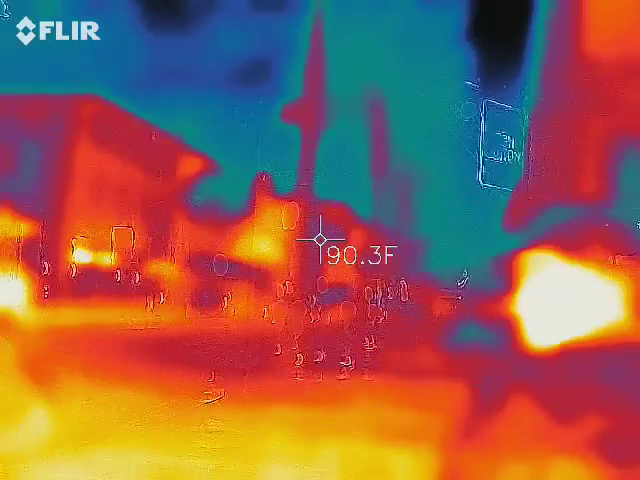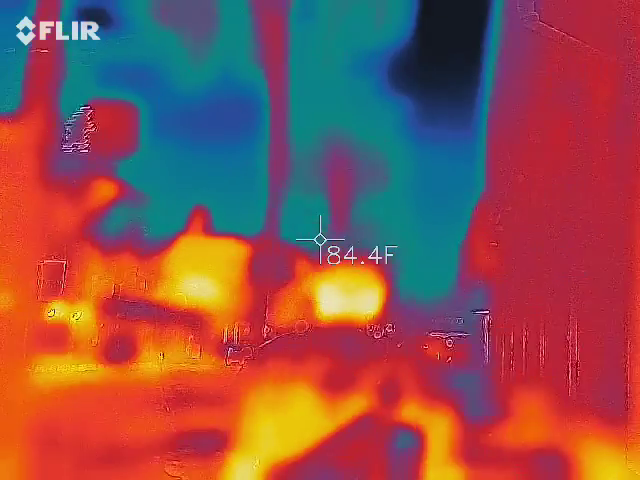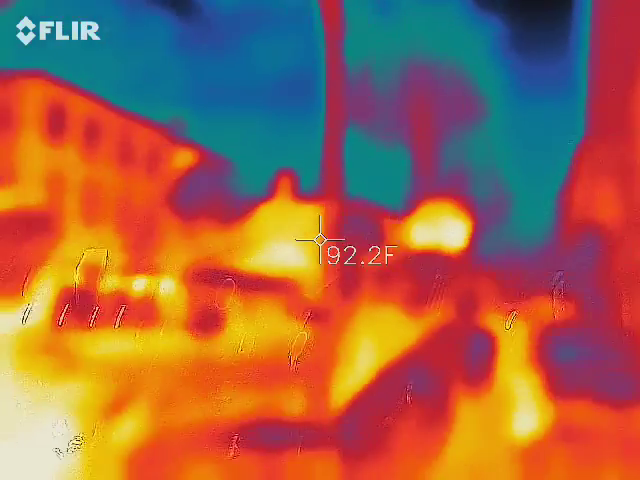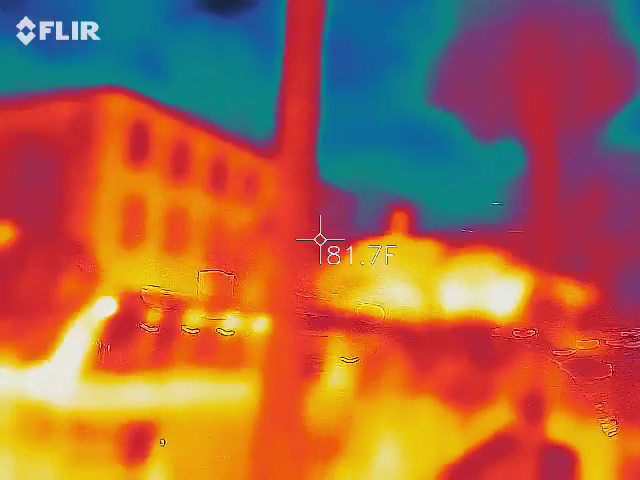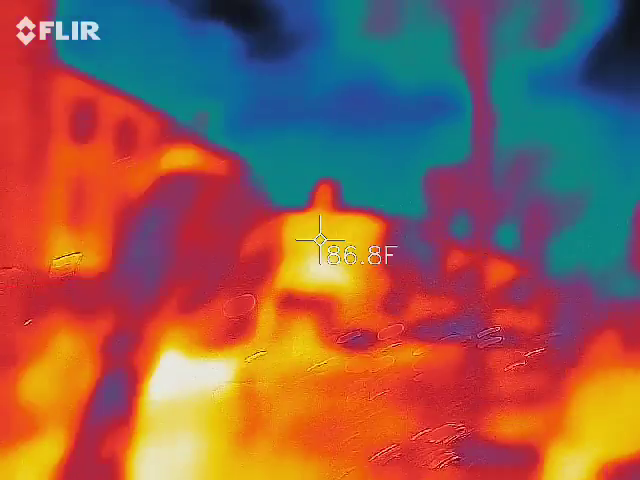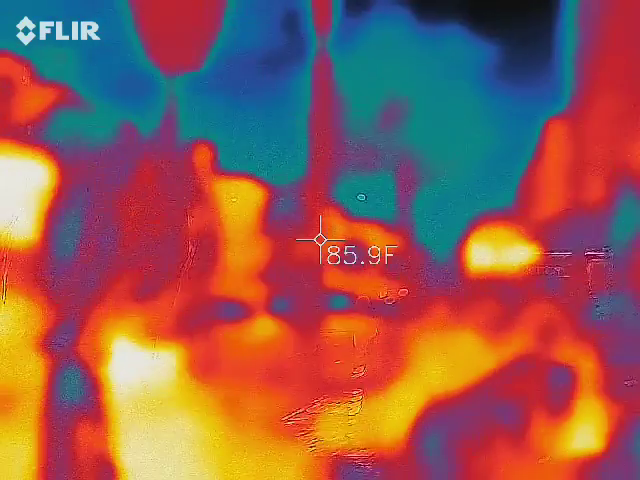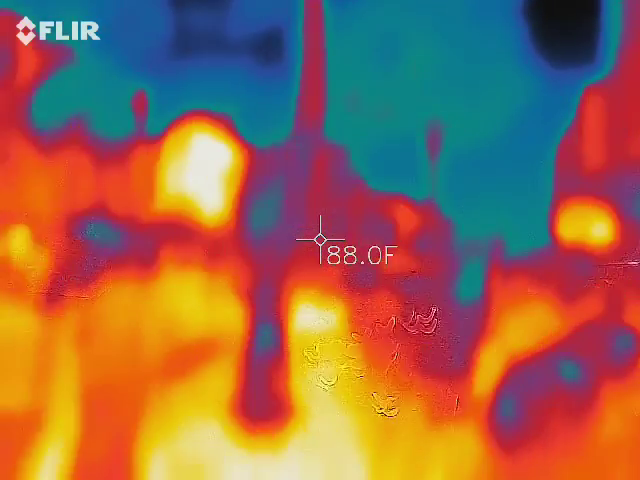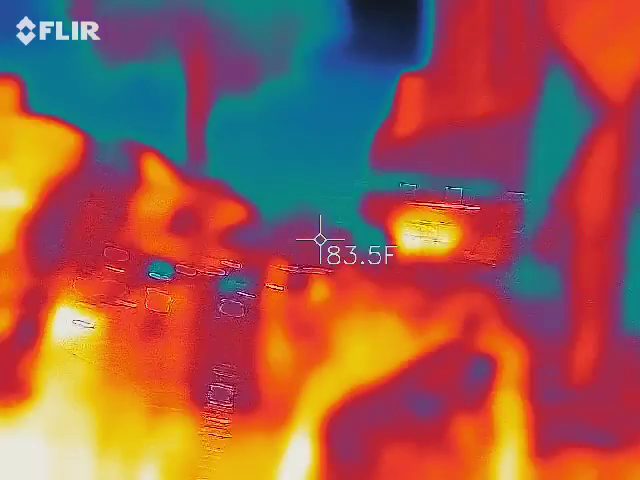So this is the one that's really bothering me right now. It looks like this. It's a fluid-filled blister. And then she has two on her other foot, right on her toes. Those finally popped.